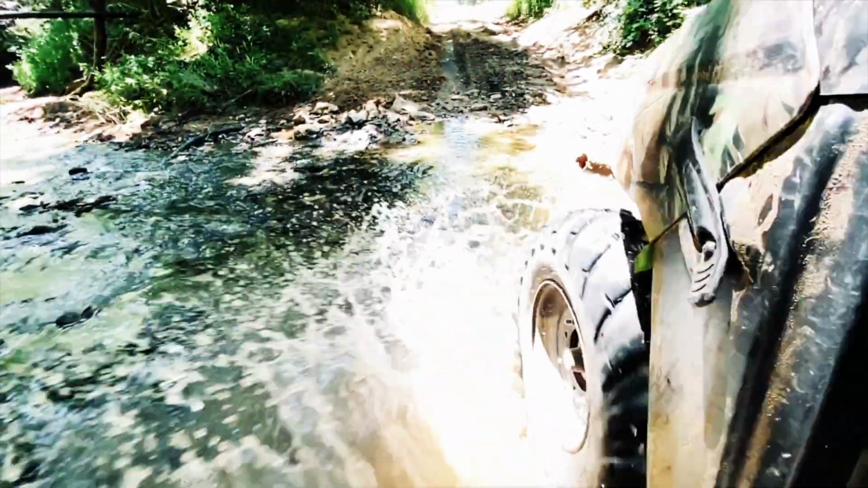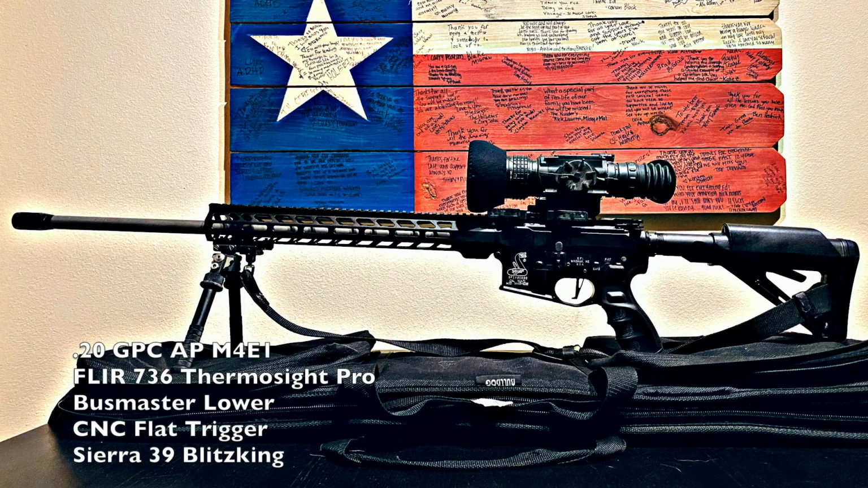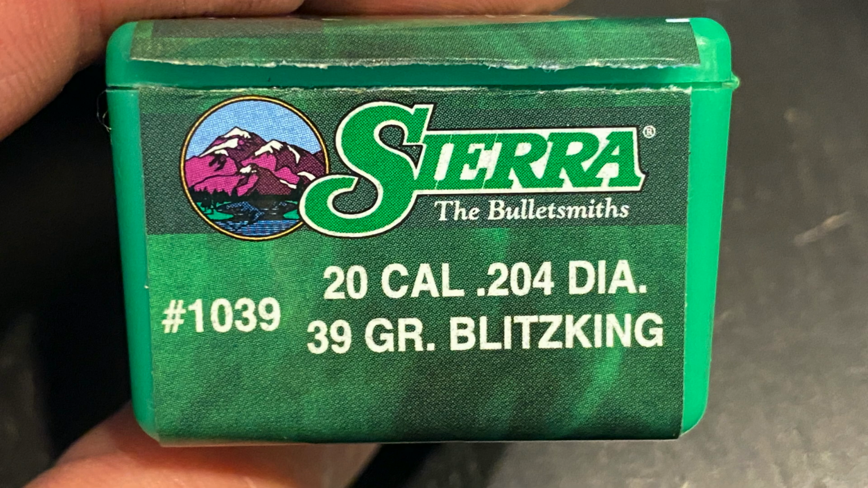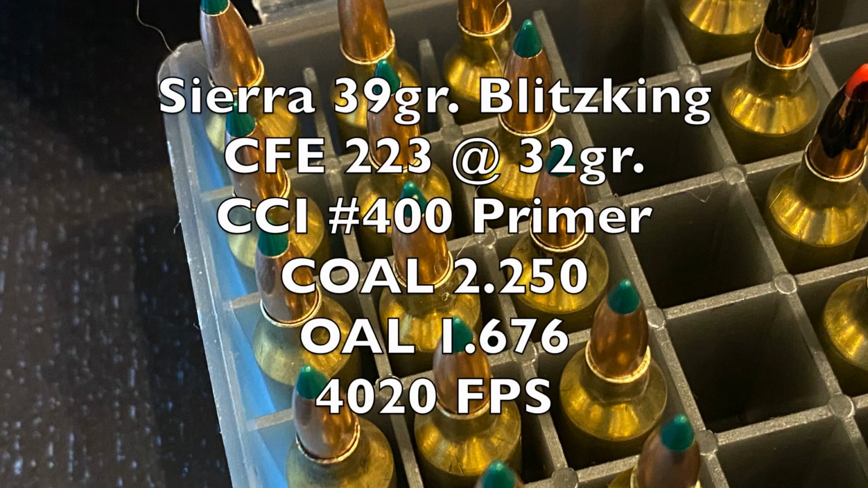Thursday, June the 4th, 2020, I headed to North Texas to get some work done on the property. I brought my varmint caliber 20 GPC to test on some coyotes and varmints. The 20 GPC is a Wildcat caliber from Mad Dog Weapon Systems. They use a 6.8 SPC case necked down to a 20 caliber bullet. I'm using a custom load, shooting the Sierra 39 grain Blitzking bullet at 4,020 FPS.